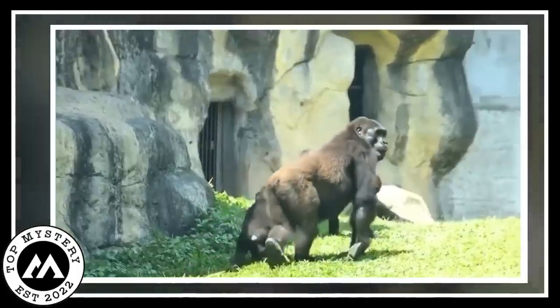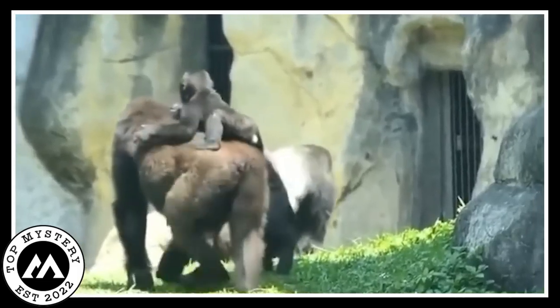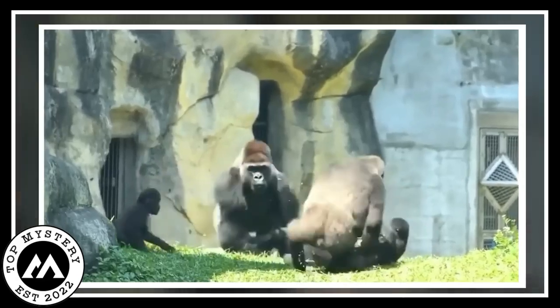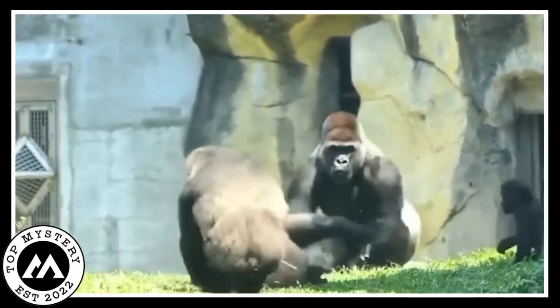On one side, one gorilla was standing with its baby. The baby climbed up its back, and then mother gorilla and baby were walking away. Suddenly, another gorilla that was present there attacks the mother gorilla. It attacks the mother gorilla for no reason. They started fighting with each other. They rolled over each other.